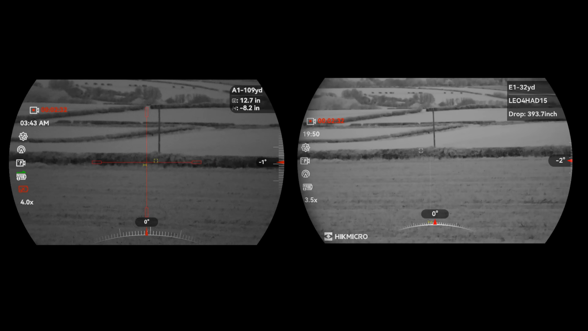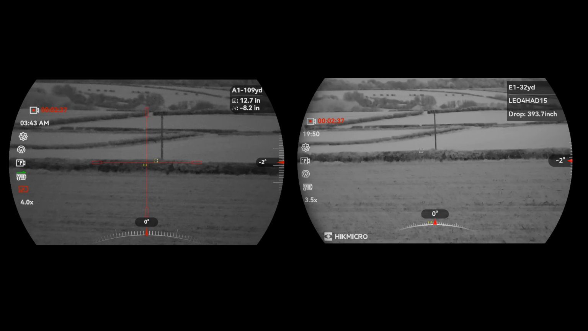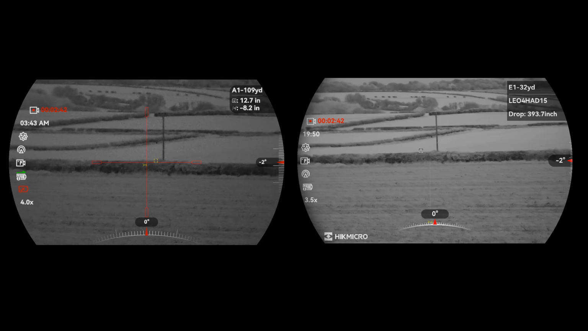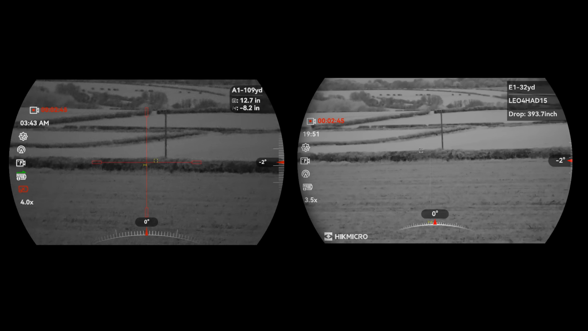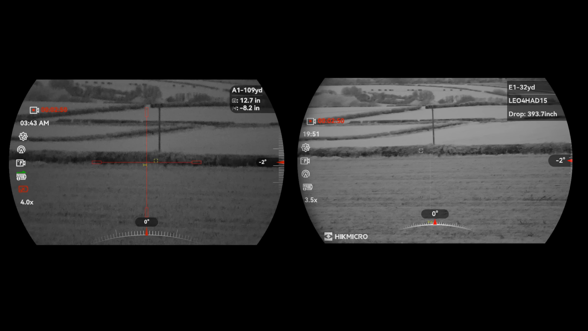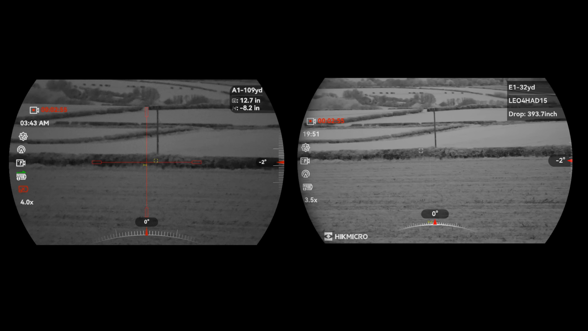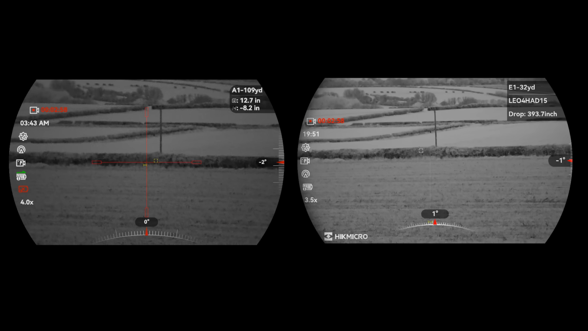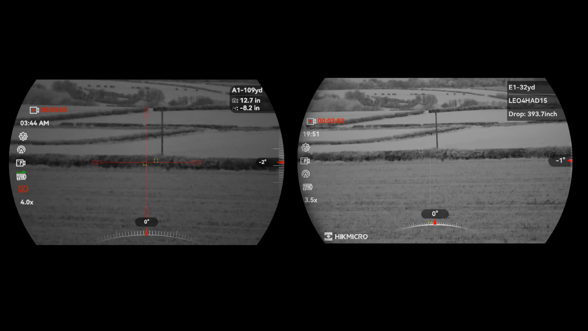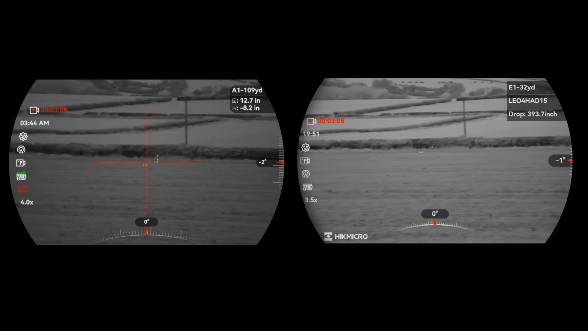The interesting thing, which I wanted to see, and nobody seems to be mentioning, is the windage function in this system. As you can see, it's compensated 12-inch drop from 100 yards out to 300 yards and moved the LRF reticle down, but I've set this up with 10 mile an hour wind from the right. So it's actually saying you want 8.2 inches of windage, and it's actually moved the LRF with it. Now that is something I've been asking Hick to do for a long time. You can see a little bird flying along there.